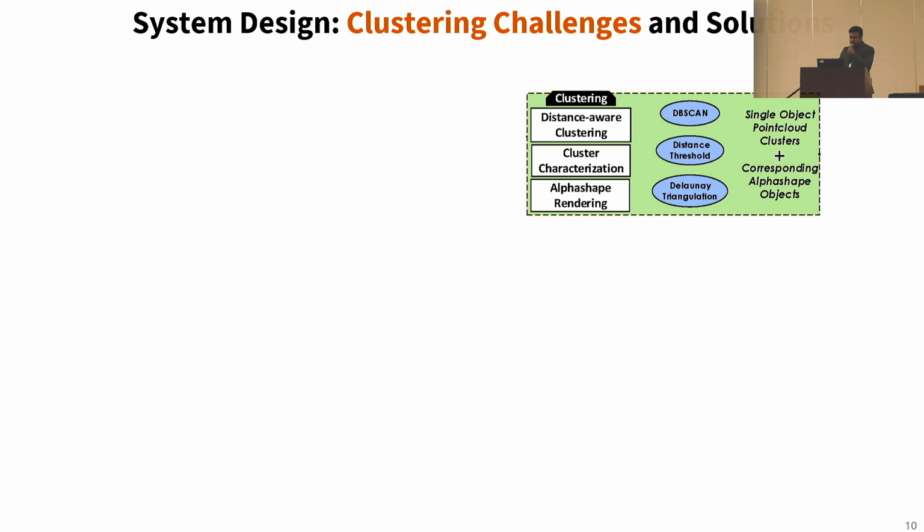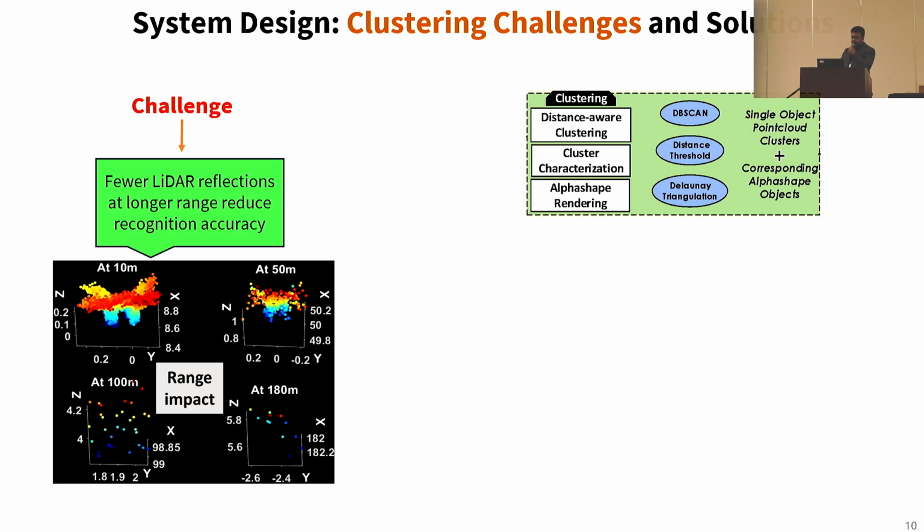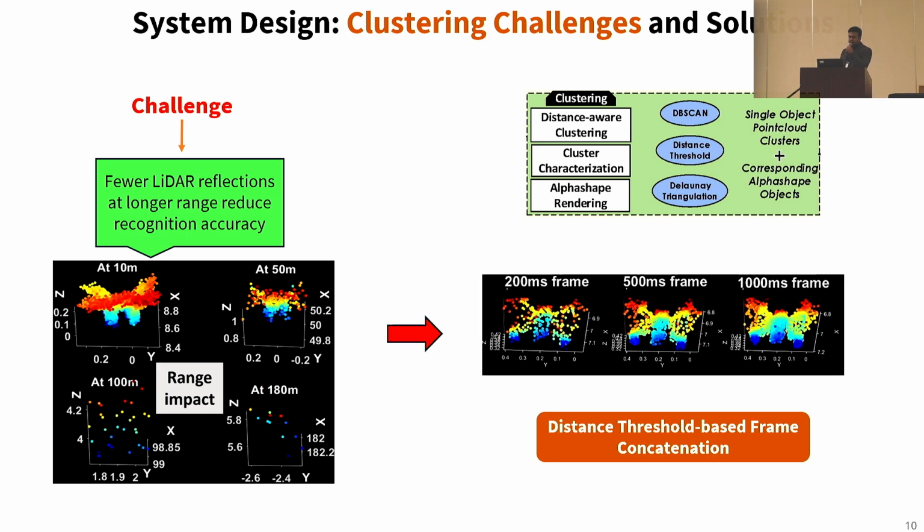So while designing this system, we encountered obvious challenges at each step, which needed specific solutions for each of them. Firstly, for clustering, the challenge is that there will always be fewer LiDAR reflected points at large distance, which eventually reduces the recognition accuracy in turn. And this phenomenon is shown here for 4 different distances. To handle this, we needed to use a distance threshold to control the frame concatenation based on the distance to improve the point density. Point density improvement is visible here with increased frame numbers, namely 2, then 5, then 10 frames, respectively, for the same drone's point cloud.